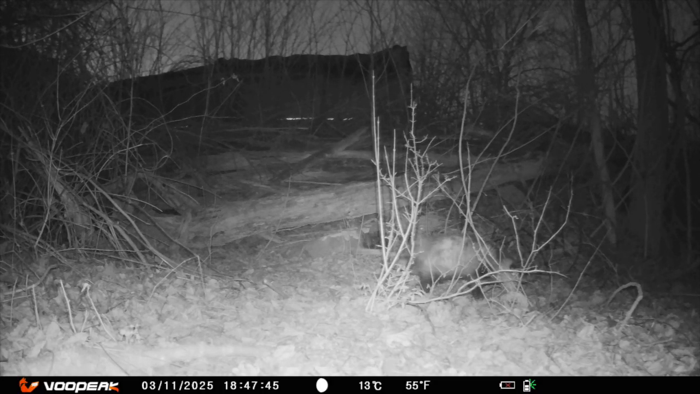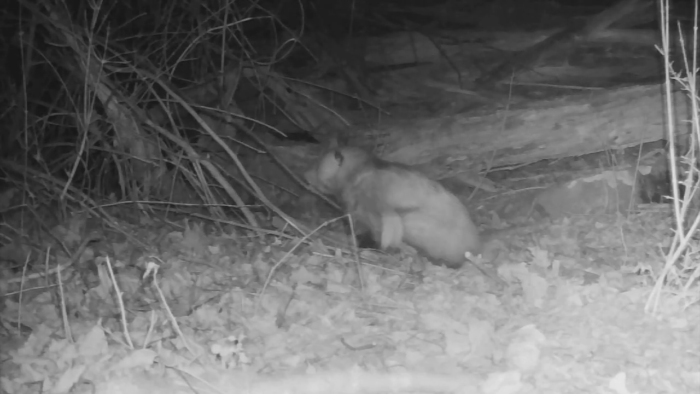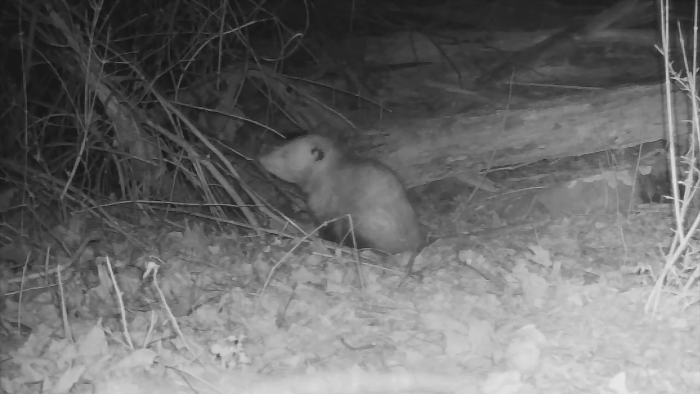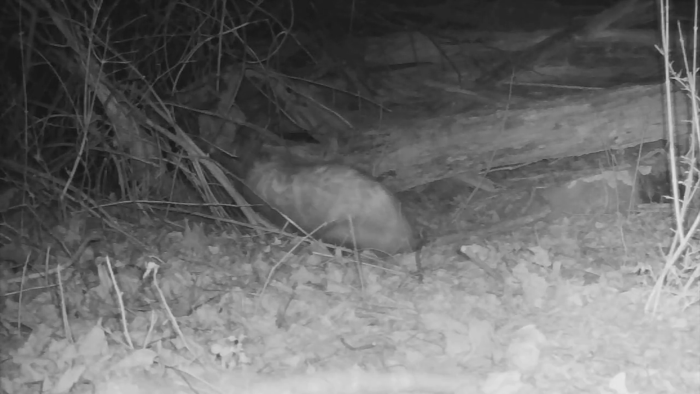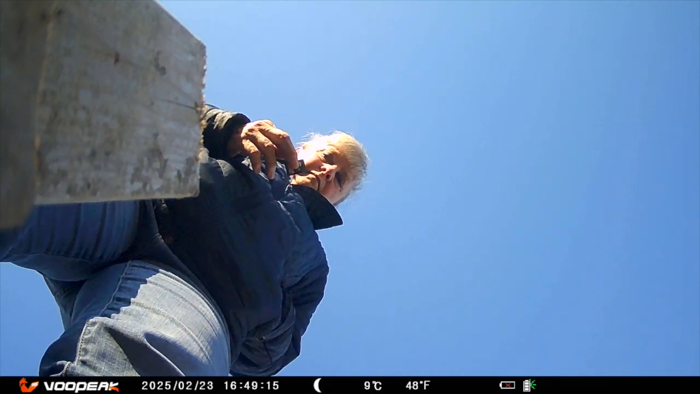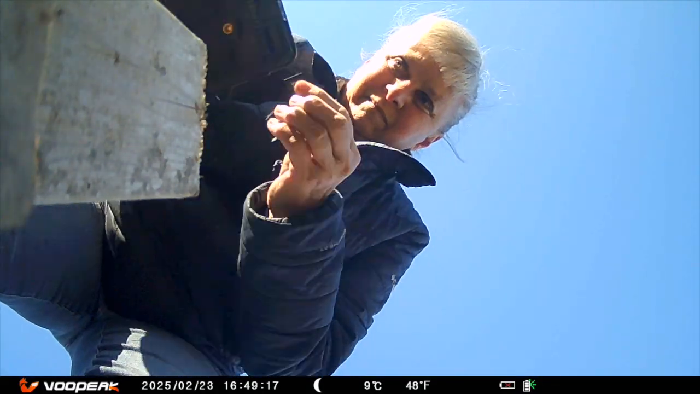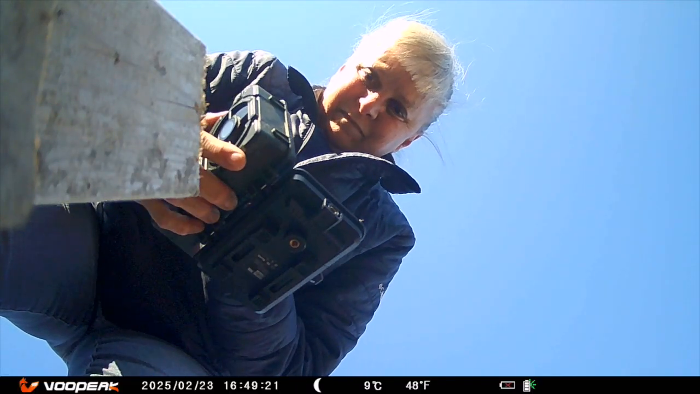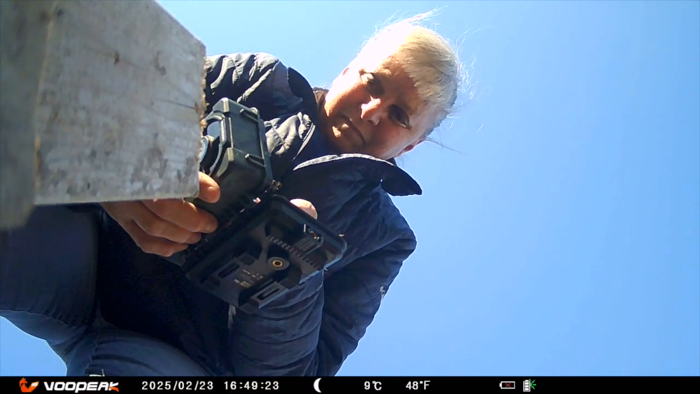Possum roaming around. Looking for food? Head rubs in the wild. Possum spa day in the wild. The wilderness is stressful. A little self-care. Time to change some SD cards in the cameras. It's always exciting. Now I get some new footage to look at. And now we're all set to go.